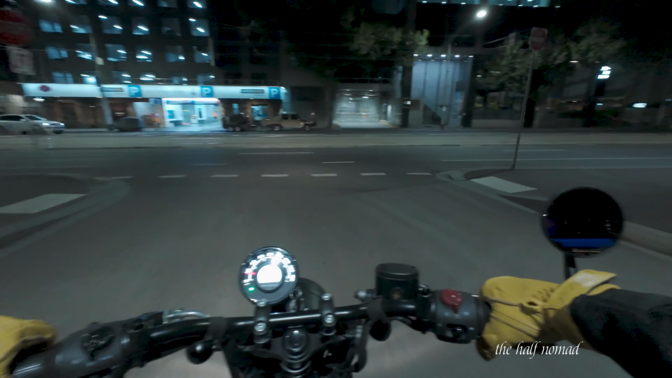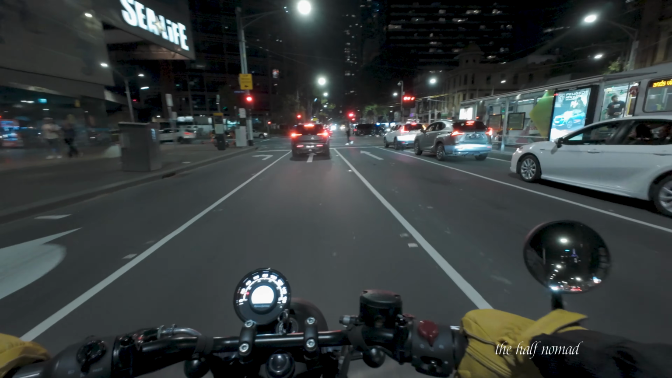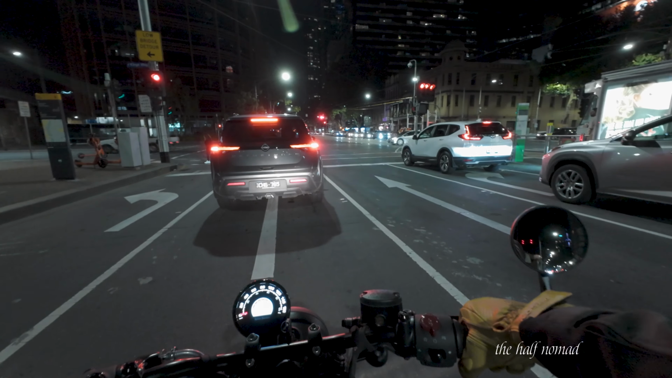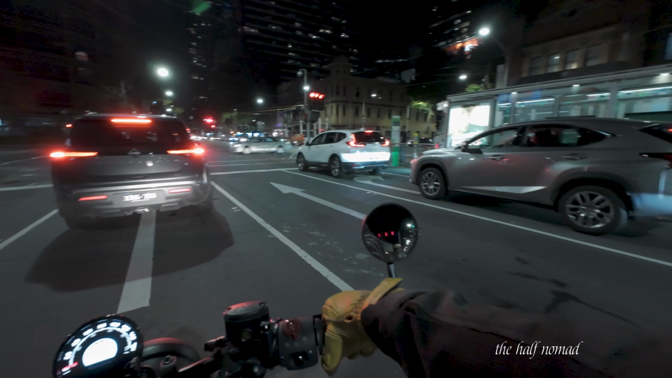It has been a hot stinking day today. It was about 35 degrees throughout the day, and it is 11:15 at night, and I reckon it's still about 22, 23 degrees. It's warm, it's hot. I've got my summer jacket on, but it is hot in here. It's absolutely hot. It's a Friday evening, as I said.